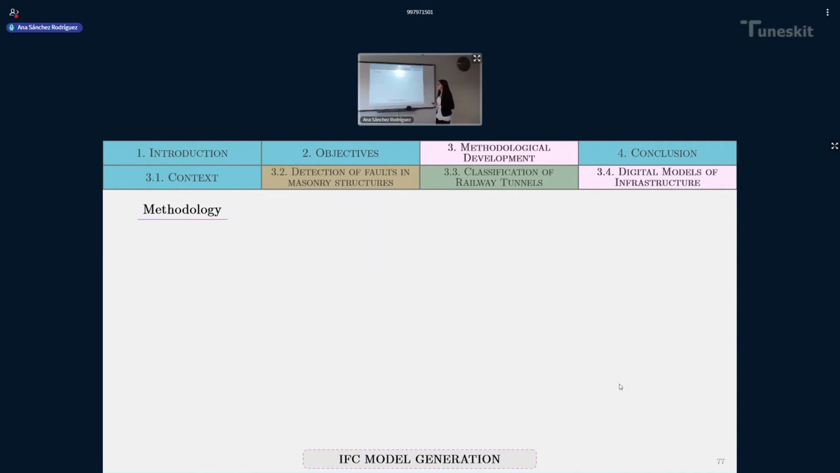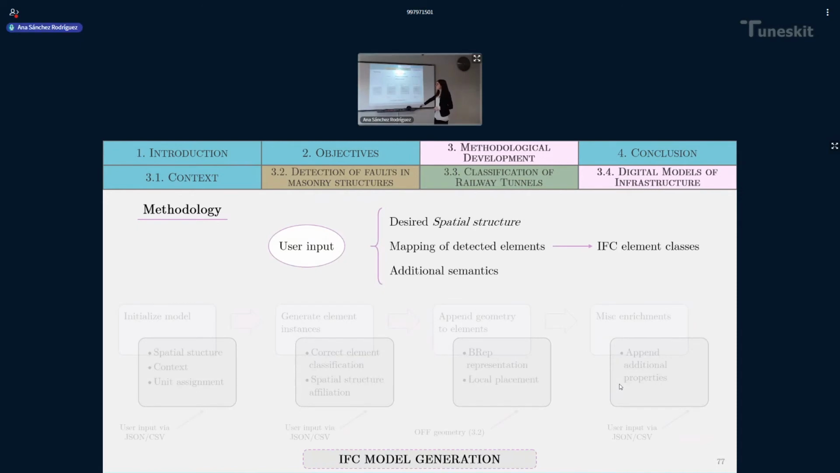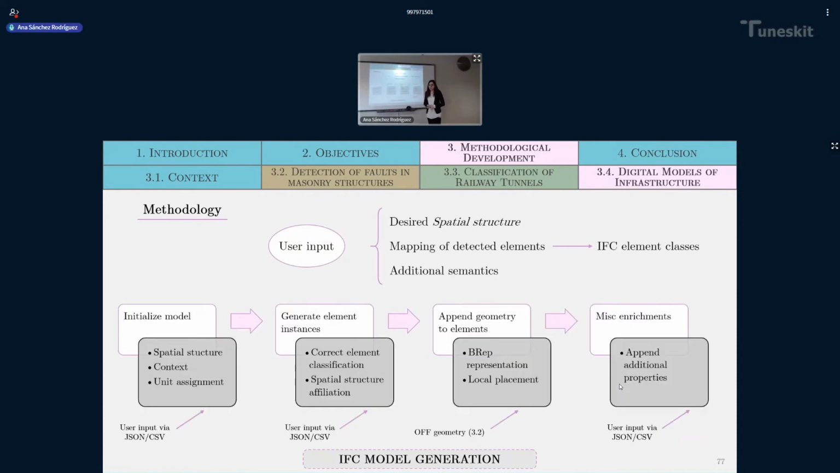So we need some input about the desired spatial structure and the mapping of the detected elements into IFC element classes and some additional semantics that we want to provide as users. The procedure is divided into 4 different modules, and in each of these modules, the user input can be made.